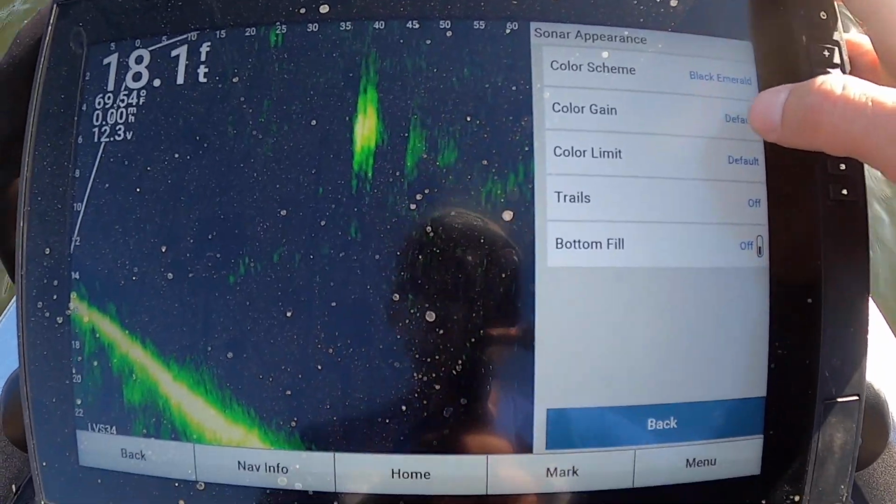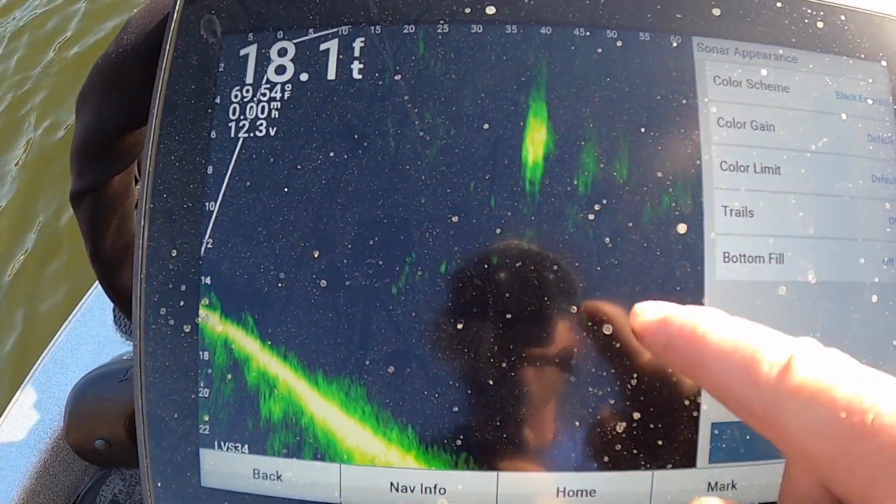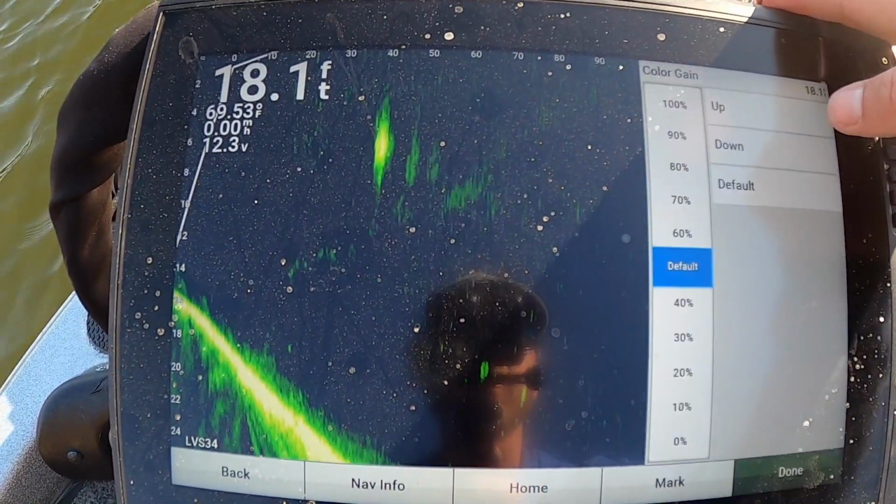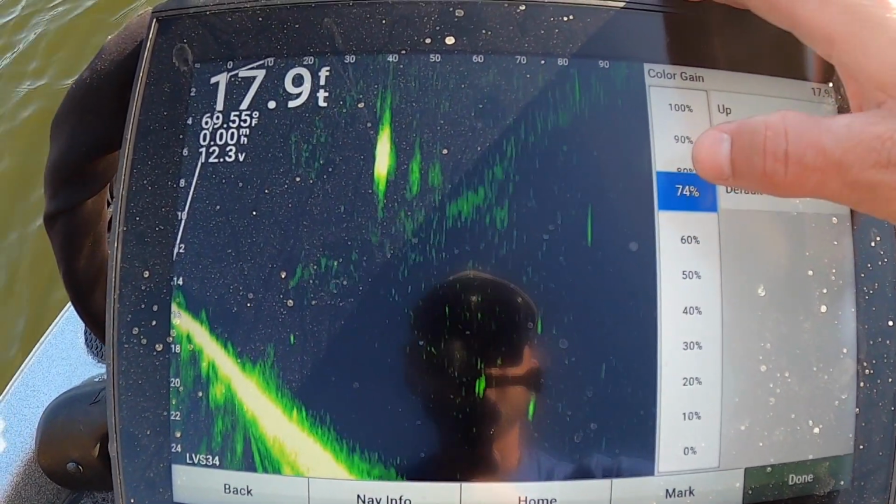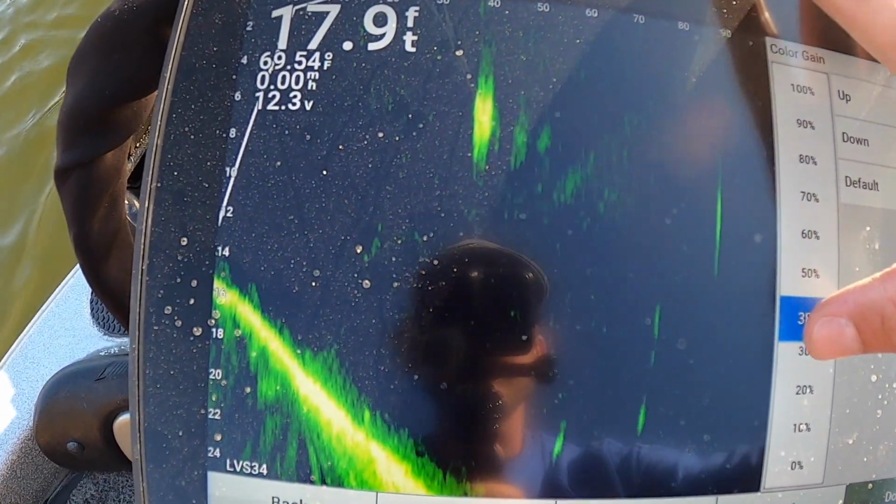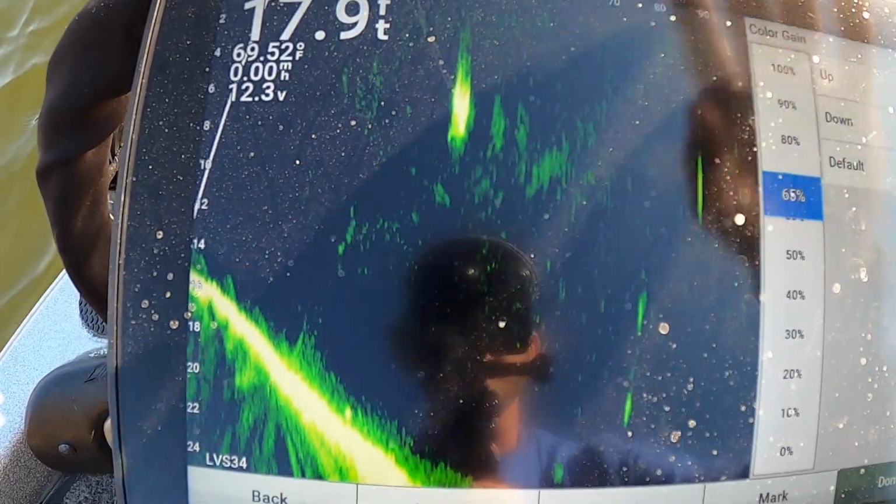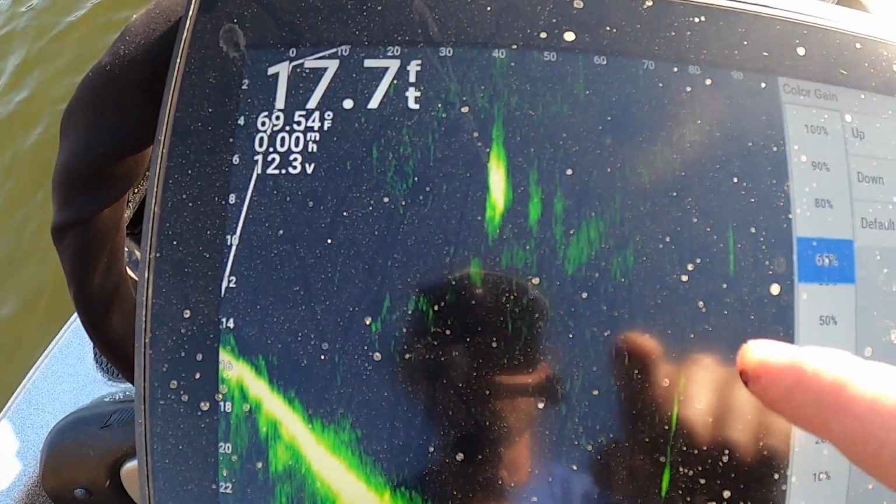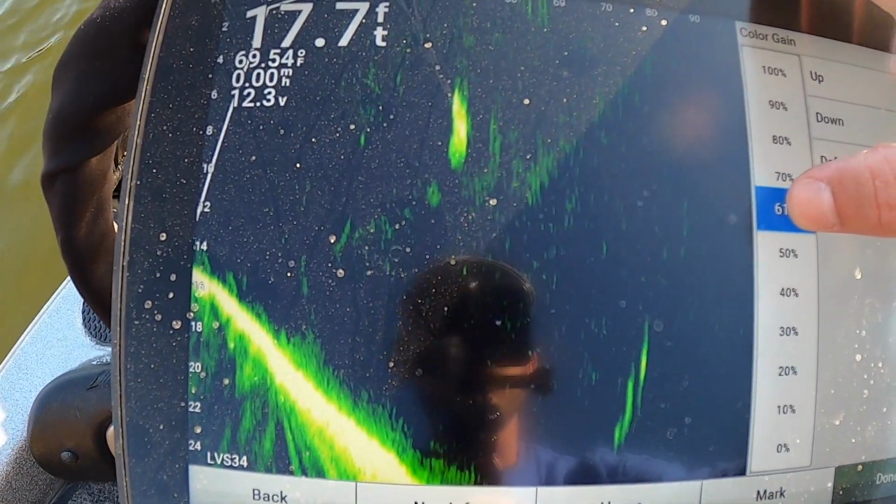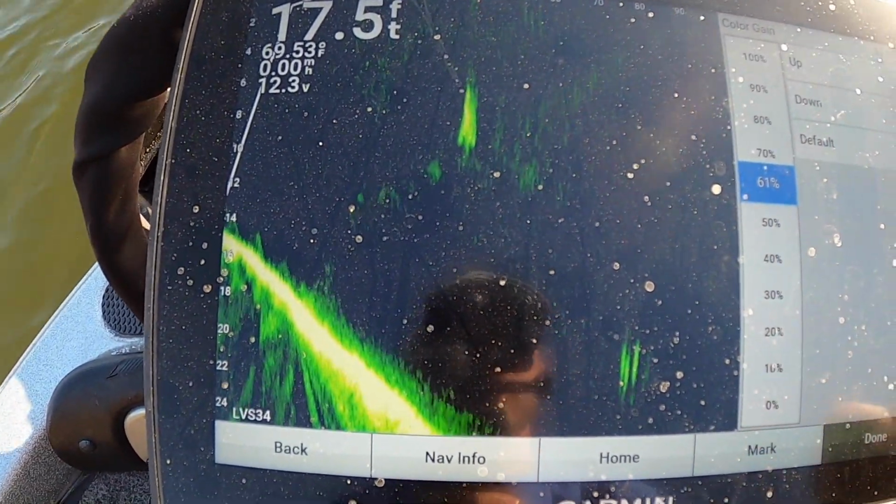All right, so then you have color gain. That is basically going to increase the intensity of an object without increasing just the overall gain and blowing things out. So look at this little school of shad here. If we turn this way up, see how intense, how bright that gets? And if we turn that down, it kind of dulls it up. So if you want your bait to pop more, you want fish to pop more, you can turn this up. You can also leave it at default, but if you want a little bit hotter return without having the overall screen blown up, you can turn that up just a little bit.